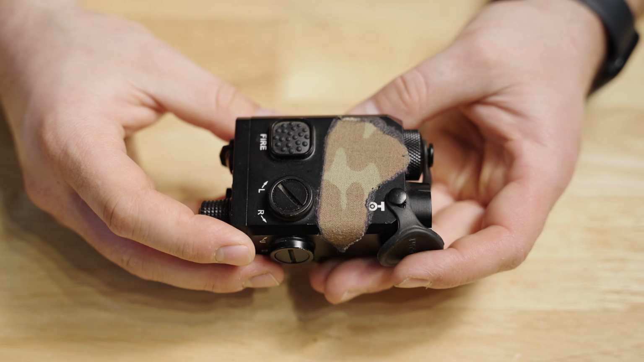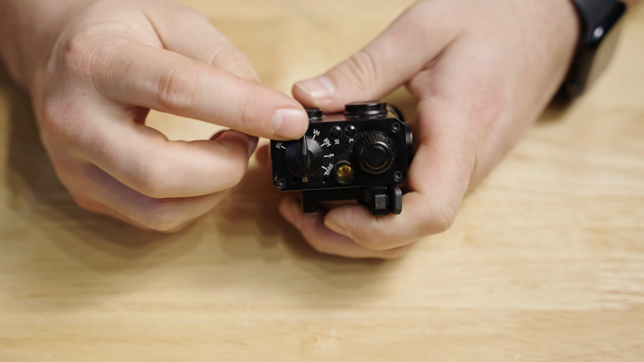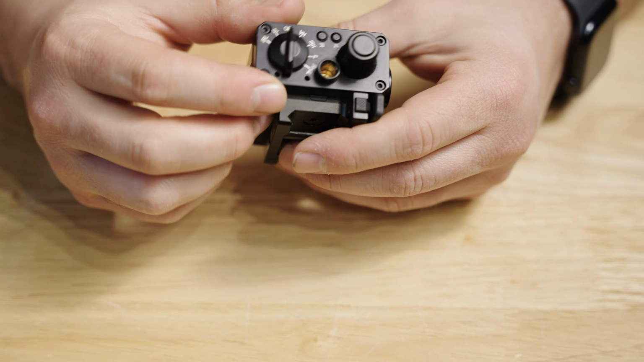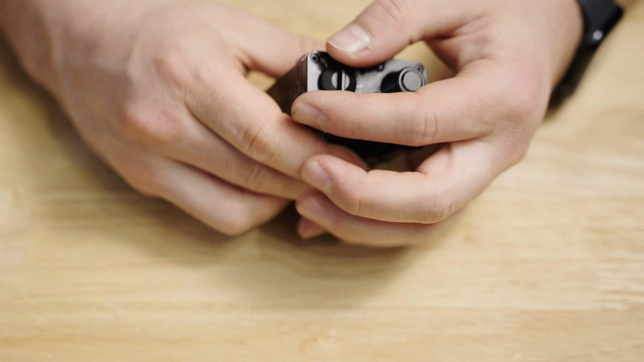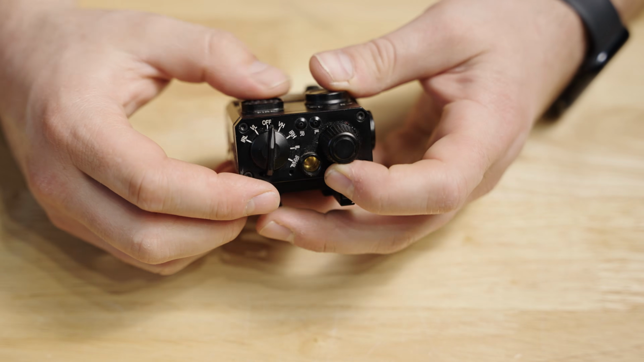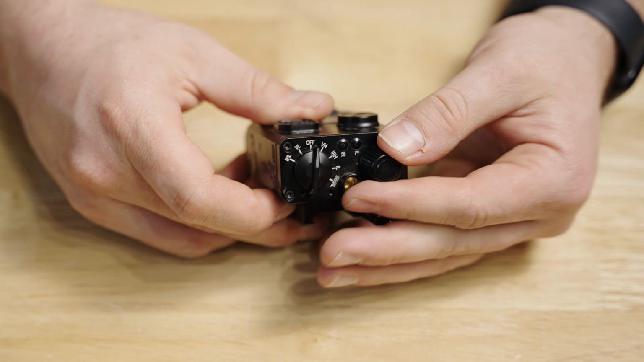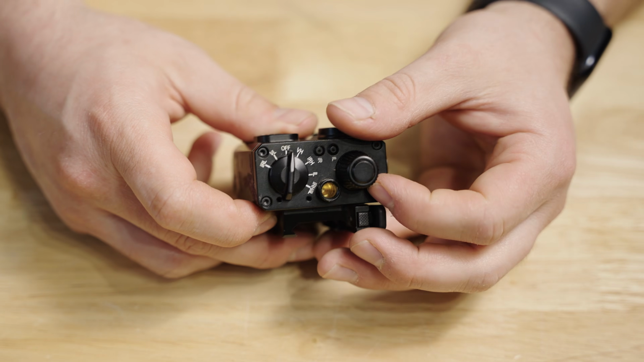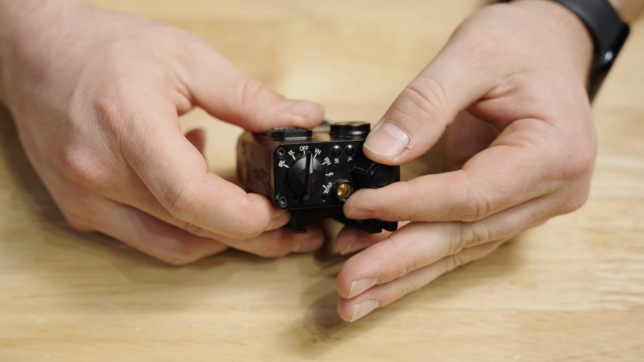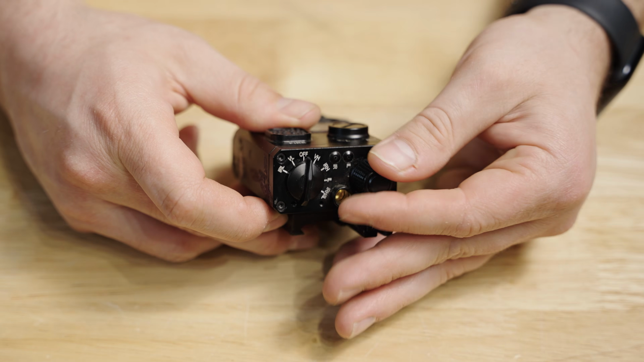Next up is the Holosun LS321G. It has a pretty standard switch on the back. You have your remote switch port here. So all your different modes. Again, most of these are Vis only, combination of IR, illumination, independent illumination. I actually like this dial to control the illumination divergence probably the best out of all of them. It actually feels like it's got some gears and teeth in there. You feel that mechanical action going on inside there. So I do like it.